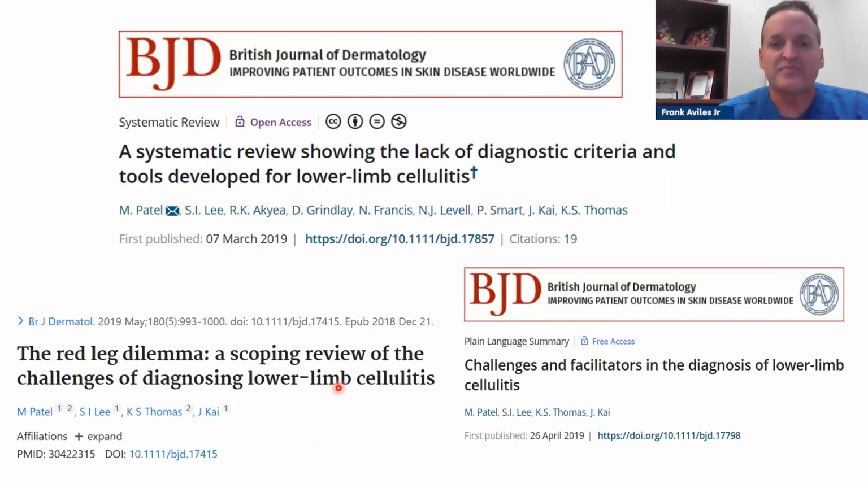And now, to explain why I started using thermography is because of some of these studies that Patel did in 2019. And what he said was that there's really not a good criteria to determine cellulitis. So patients that were going into the emergency room, 31% of them were misdiagnosed. They didn't have it. And if you look at our lymphedema population, they have stasis dermatitis, and a lot of times patients are put on antibiotics for dermatitis where they don't need it. And so Patel said there's not really a good test to diagnose cellulitis.